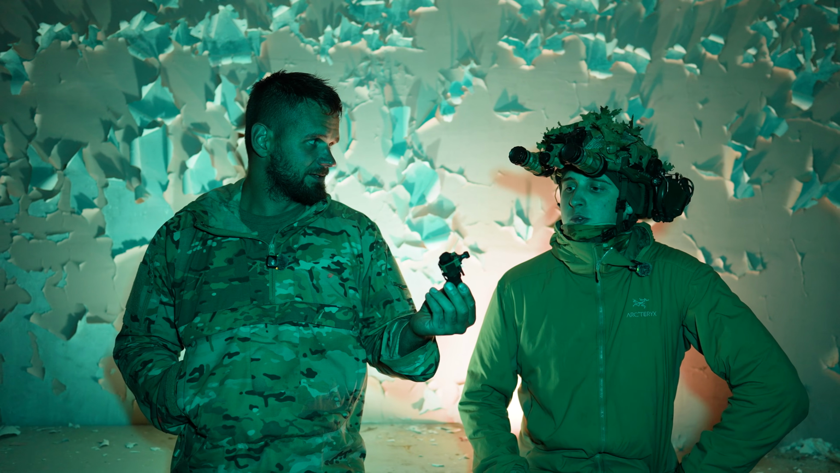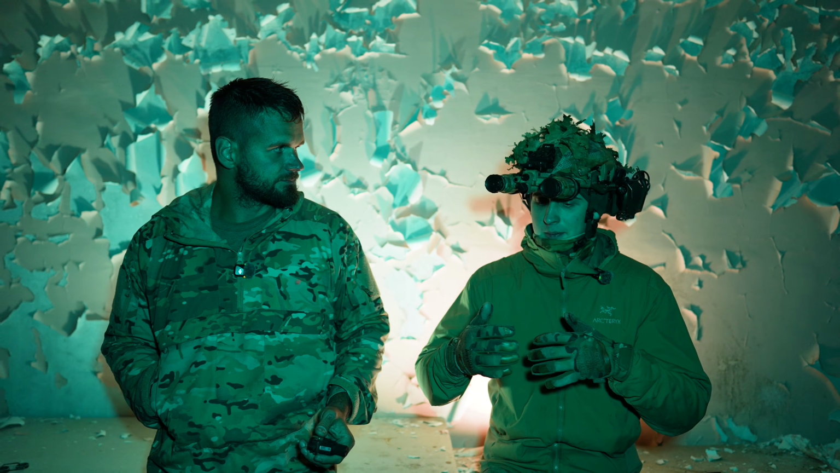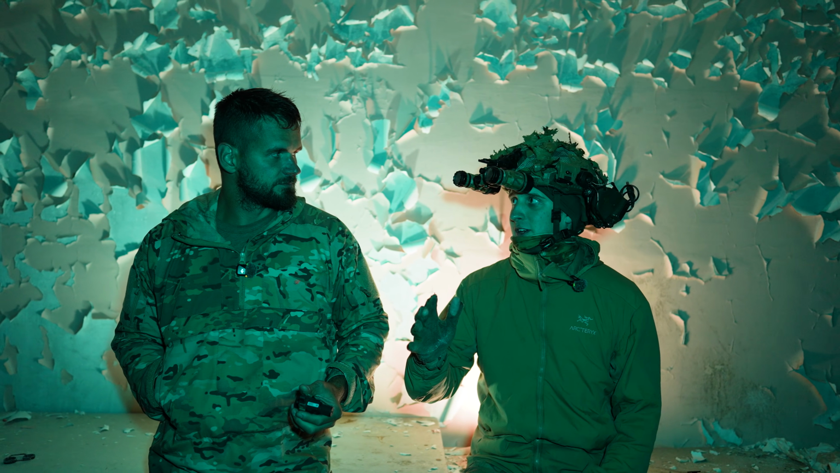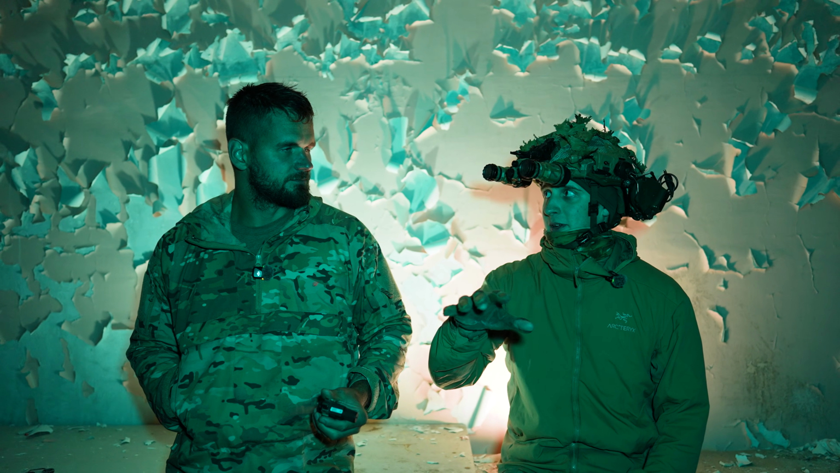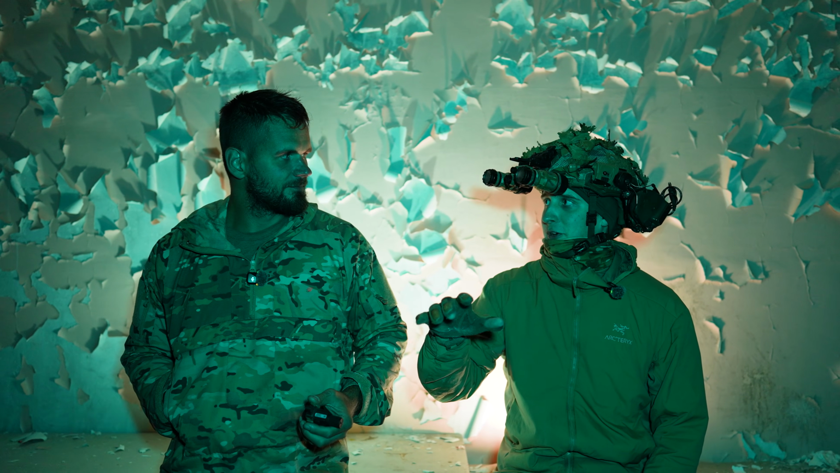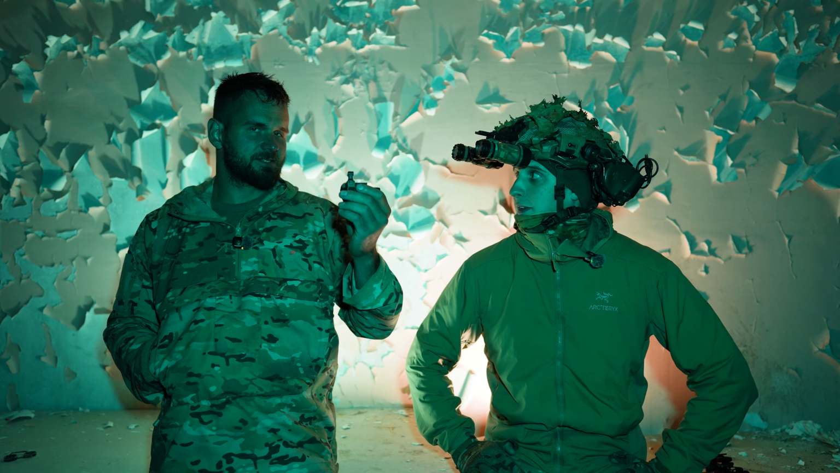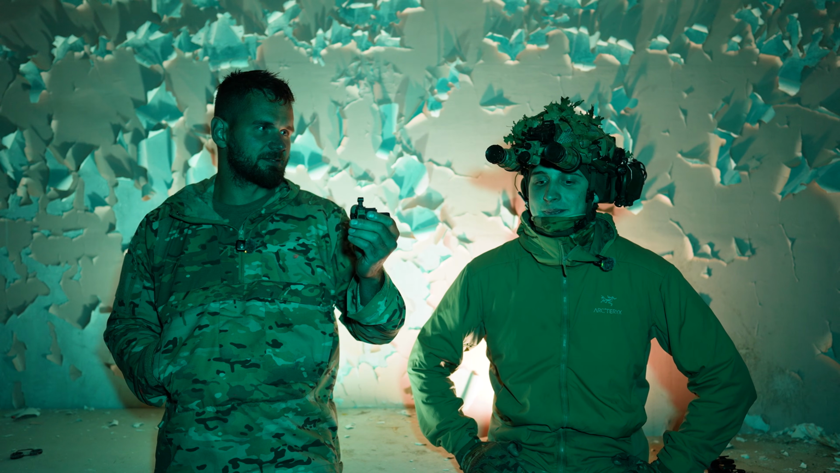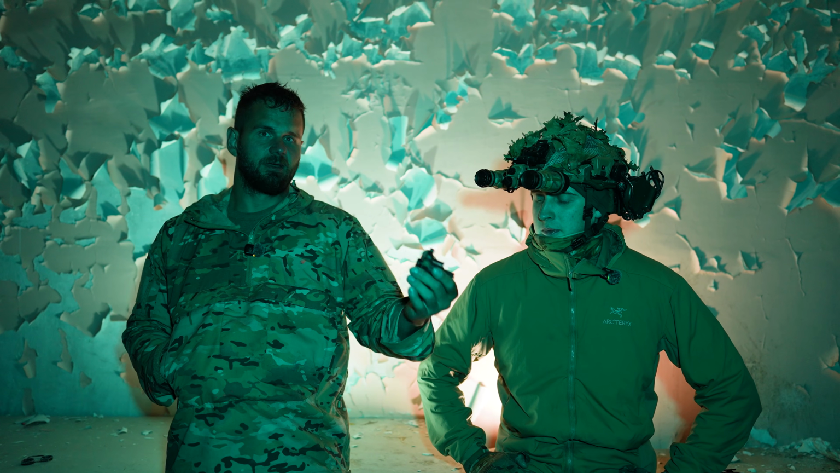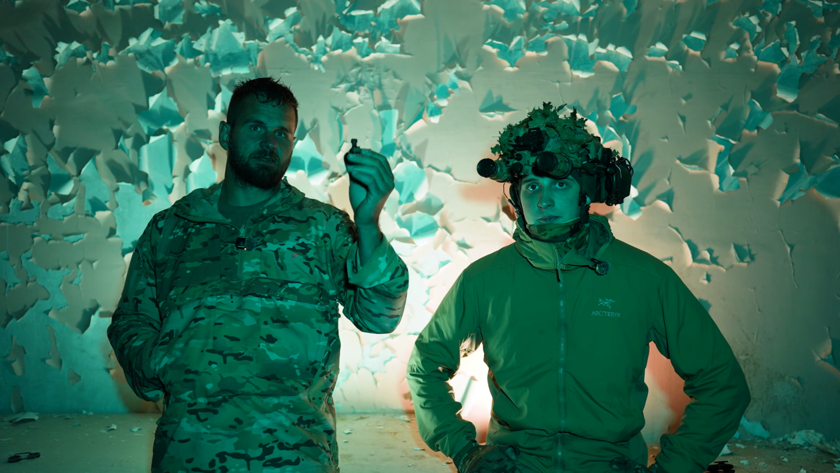I would say it's quite surprising how many photonic barriers and dark spots you can't see into with your night vision in a basic urban environment. Just during this filming, there were even more than I expected. And you don't realize that unless you have tried a thermal, because with night vision, you just skip over those because you don't see in them. You think it's magic that you see everywhere, but you actually don't. Magic is having these two together.